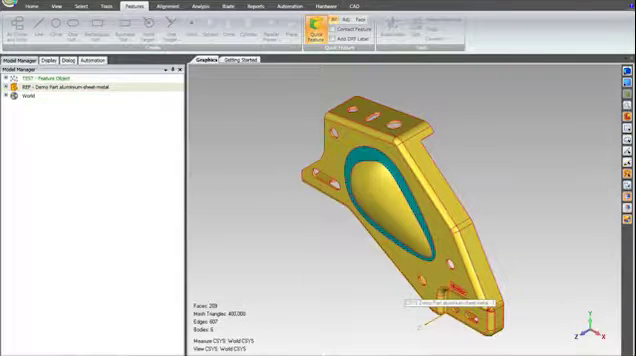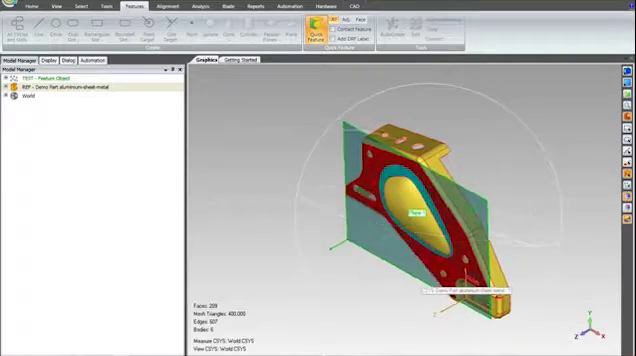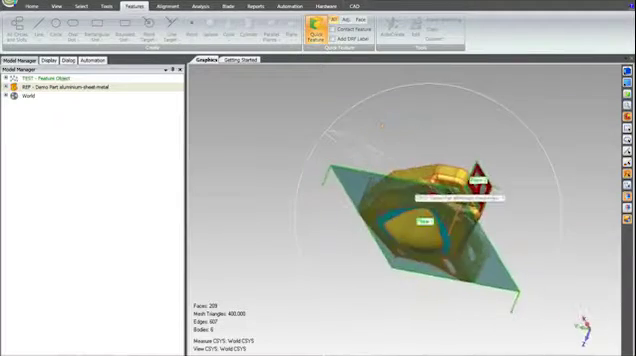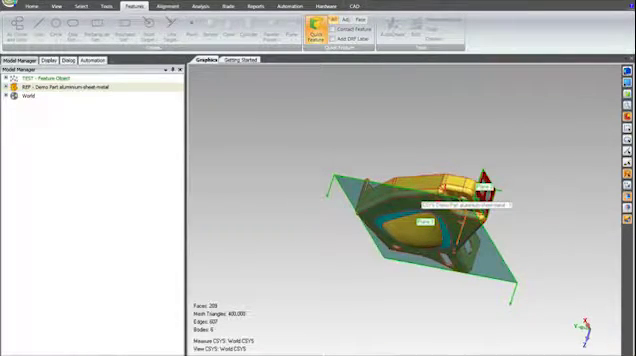Activate Quick Feature, and with the mouse, select each of the planes. Deselect Quick Feature,